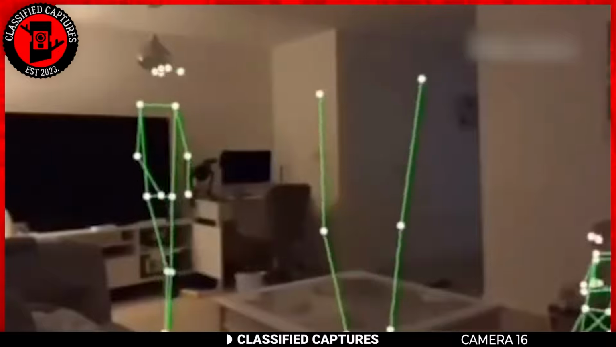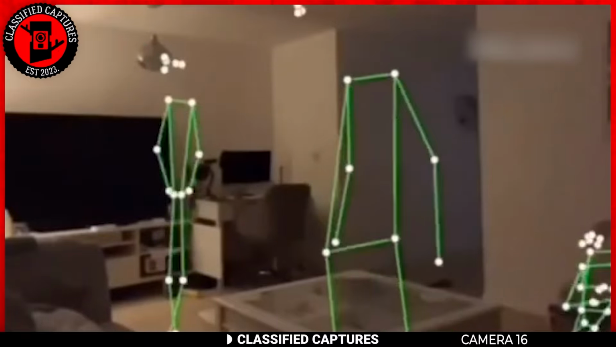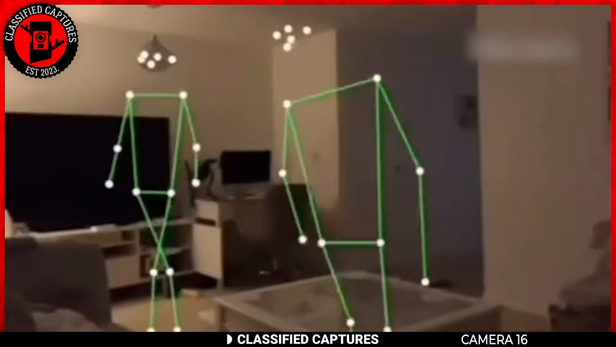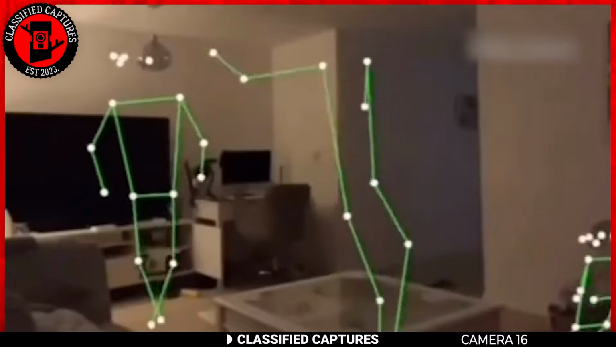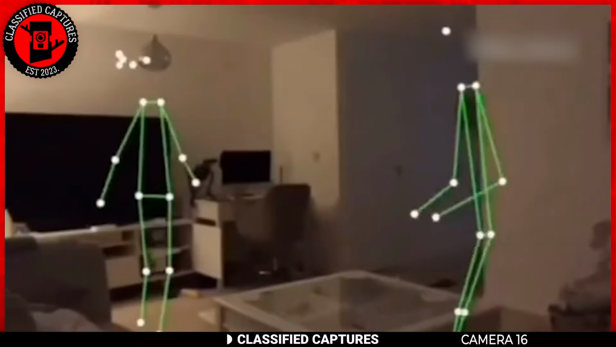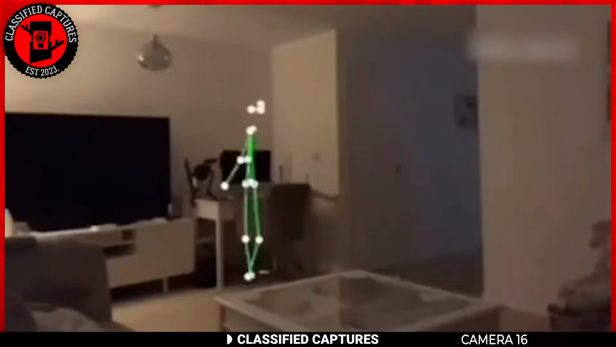In the footage, there are green stick figure-like shapes moving around the room. The figures resemble human forms mapped out by the camera's sensors. These figures are seen moving around and even appear to be throwing things. But here's where things get really strange. At one point, 2 of the figures vanished, leaving just one that continued to walk around the table.